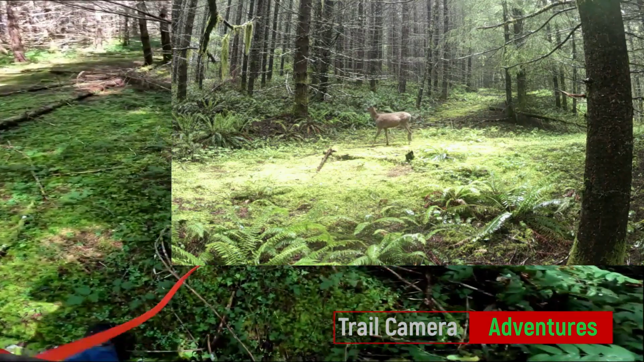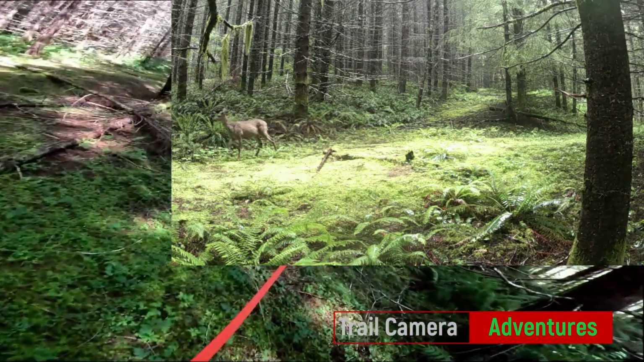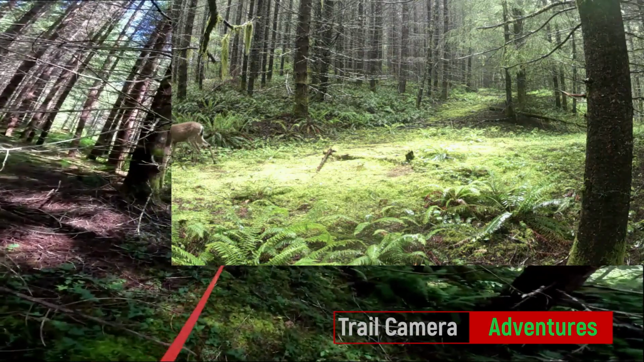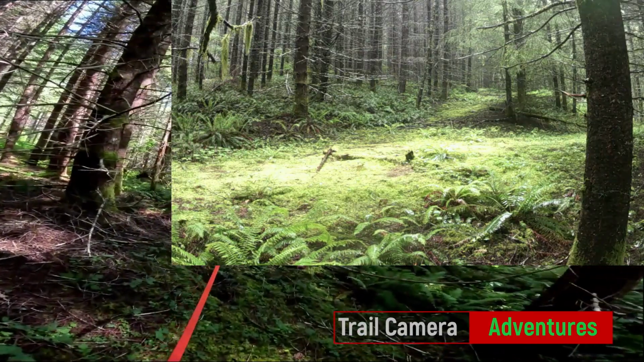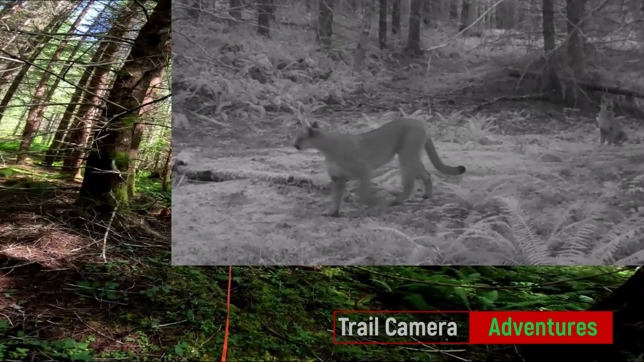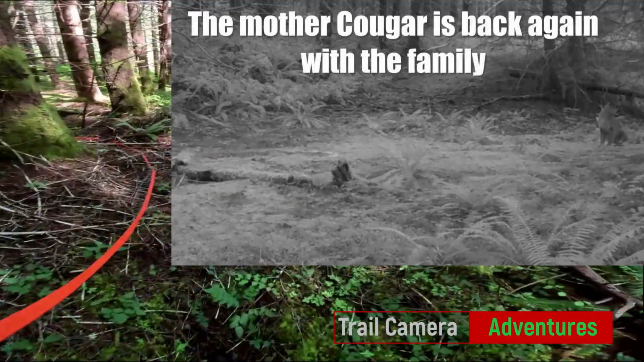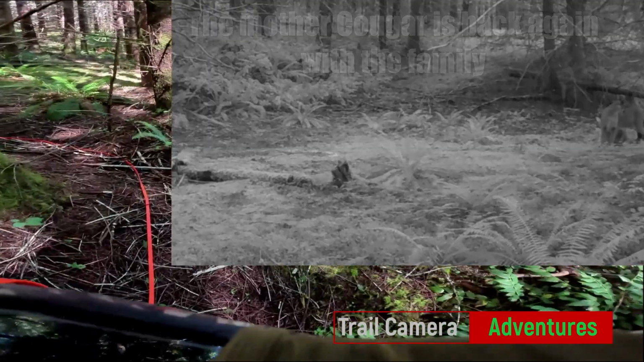Oh, look, the mud is tromped down there. It looks like deer size, not elk hoof. Oh yeah, look at that trail going down. She's on that. So that's their escape route right down there. Good girl, you found it, didn't you? You can see how they go right through there.